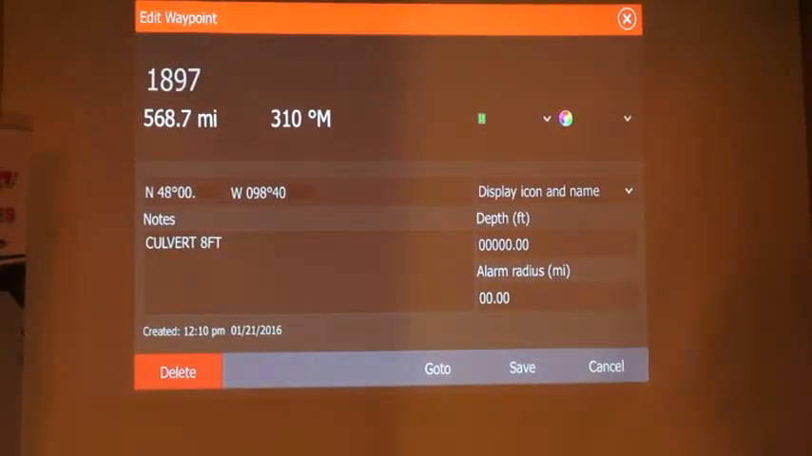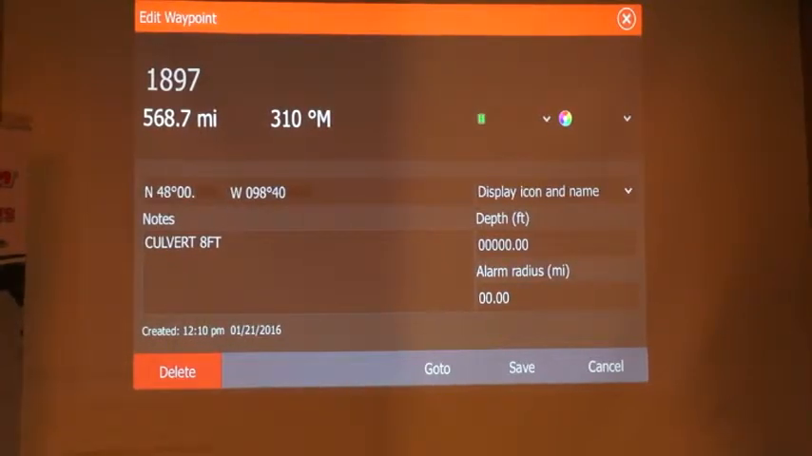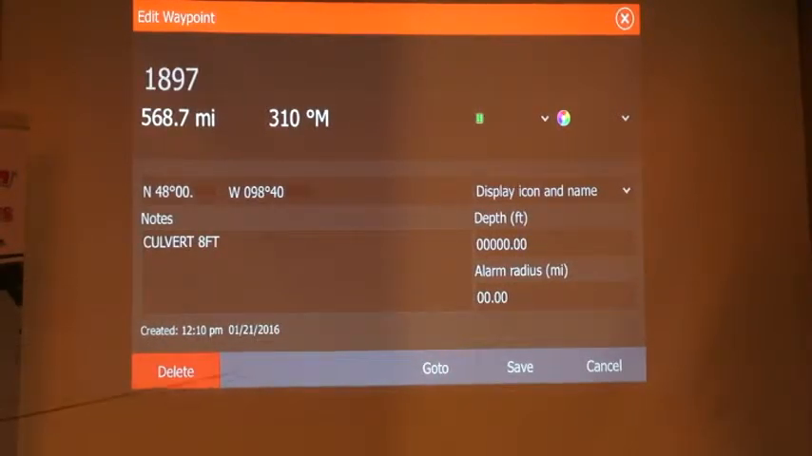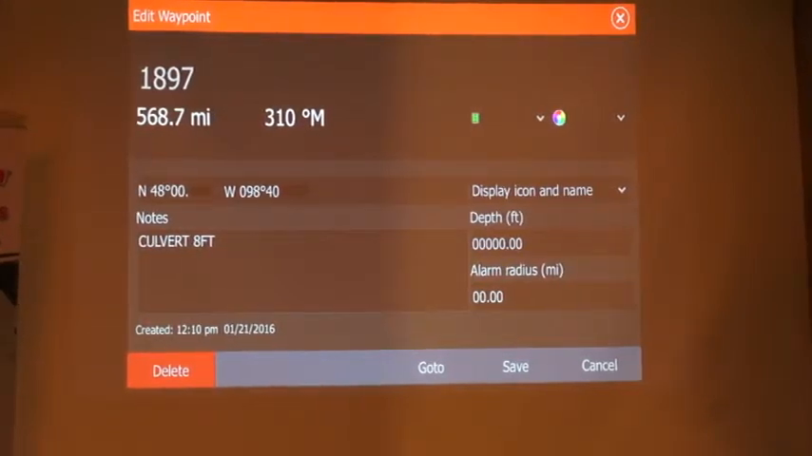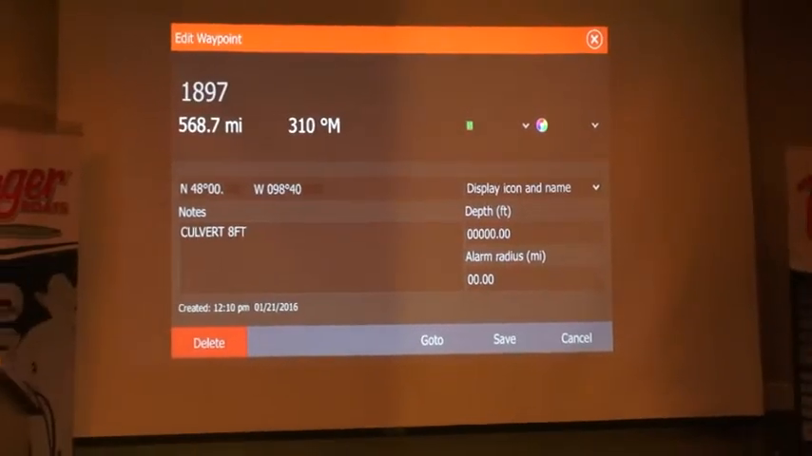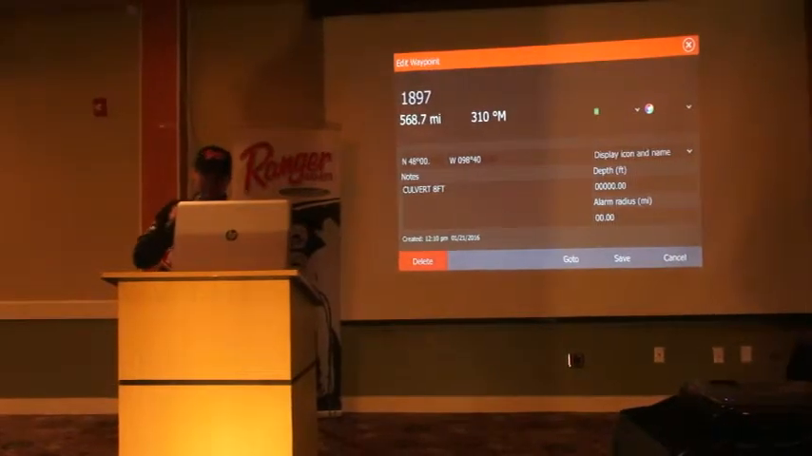Now, when you start to get a lot of waypoints built up on your Lowrance, and they start to all blend together, after about a couple of years, you forget what half of them mean. This little note area here, with the new touchscreen units, is just like texting. I could simply text in here: this was a culvert in 8 feet of water. It was where I was catching a lot of walleyes each evening when I was out fishing on Devil's Lake. It's just one of those things that helps distinguish. We always have the time and the date down there on the bottom from when it was made. So it helps us distinguish multiple waypoints very easily.